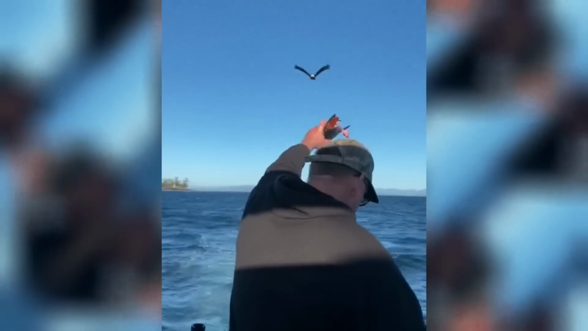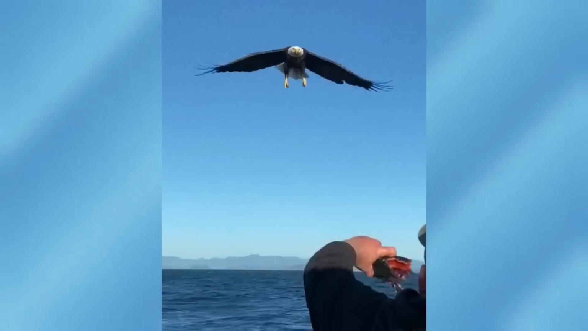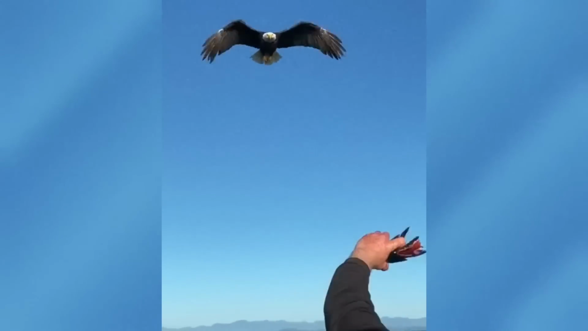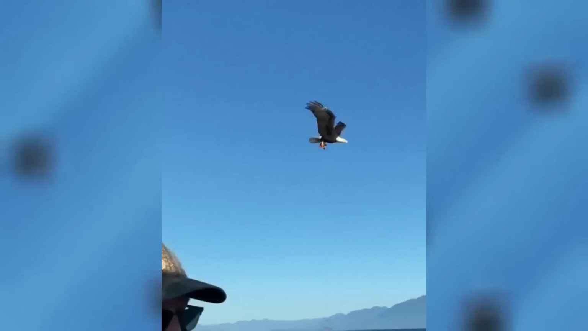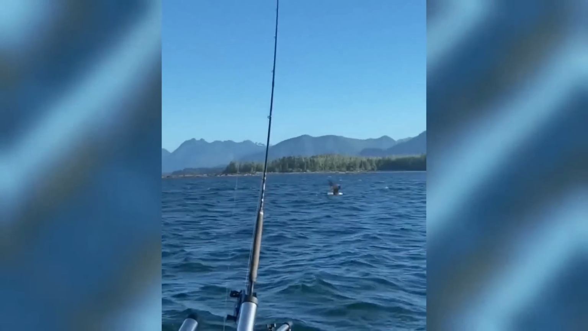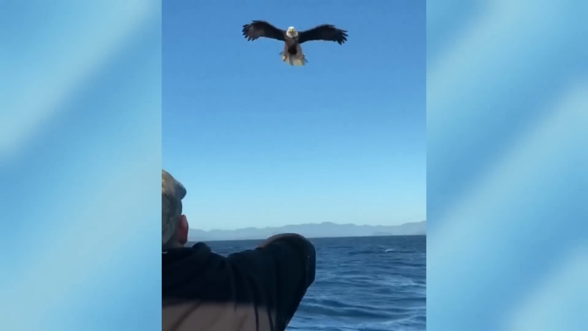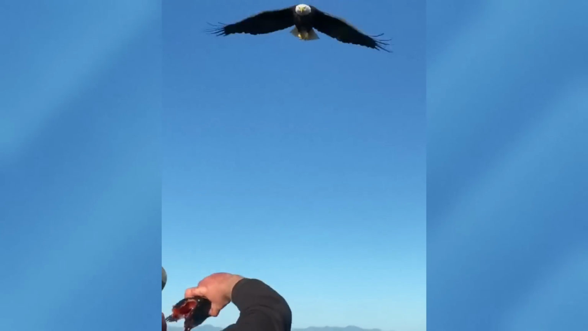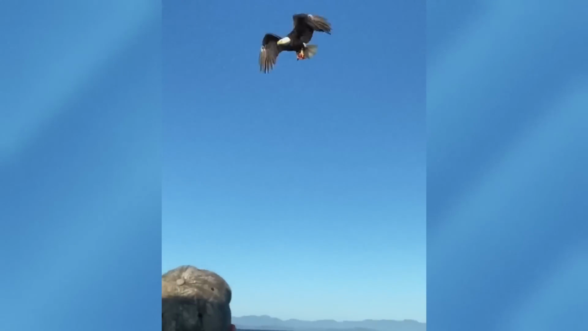Jesus! Land of the free and home of the brave. Amazing clip here of this bald eagle. Everyone in the comments going nuts on how many times this guy pump faked the eagle. Like, throw it already. Amazing capture. And let's take a minute to look at the surroundings. That is absolutely beautiful. Where do you think that is? Looks like the Pacific Northwest to me.